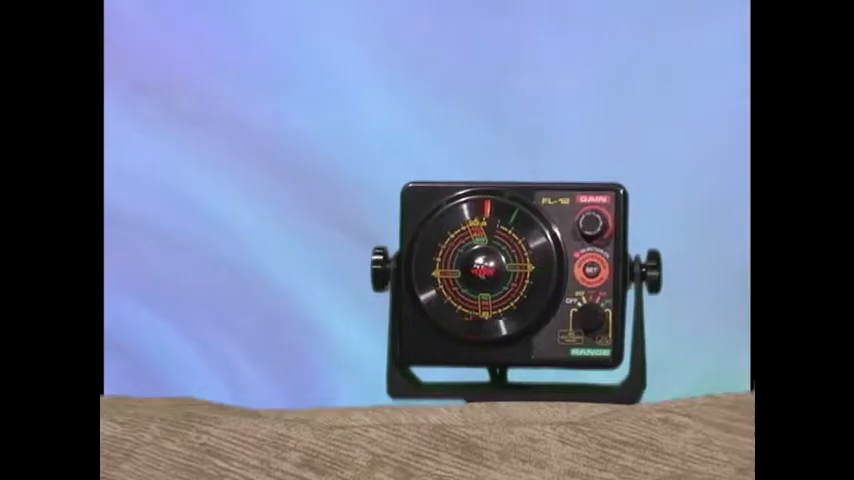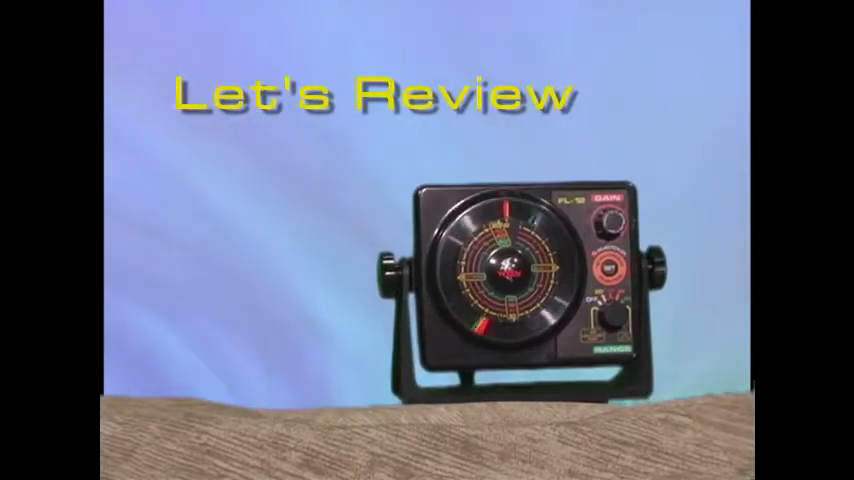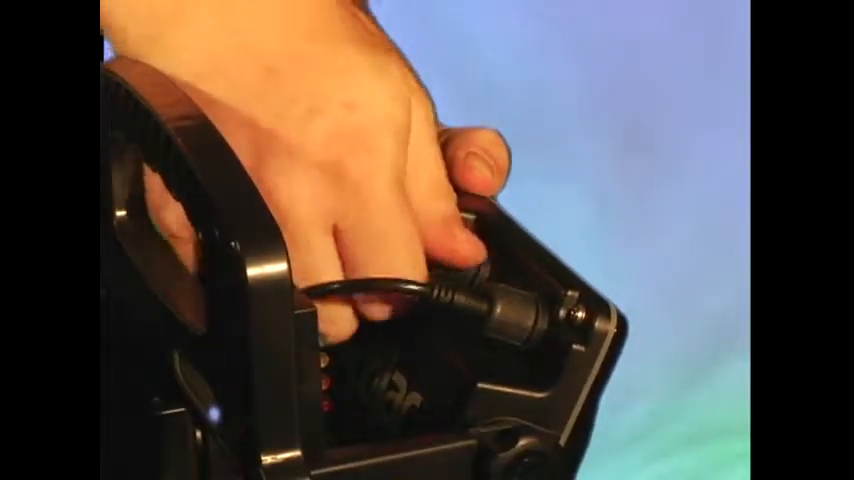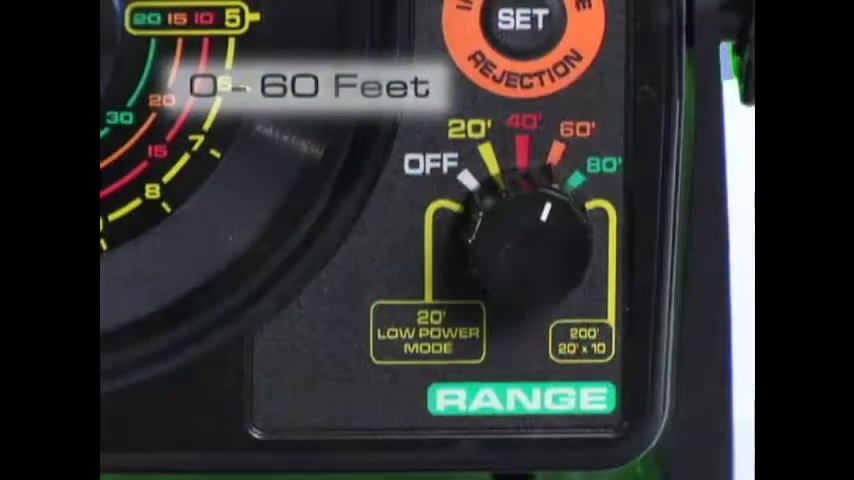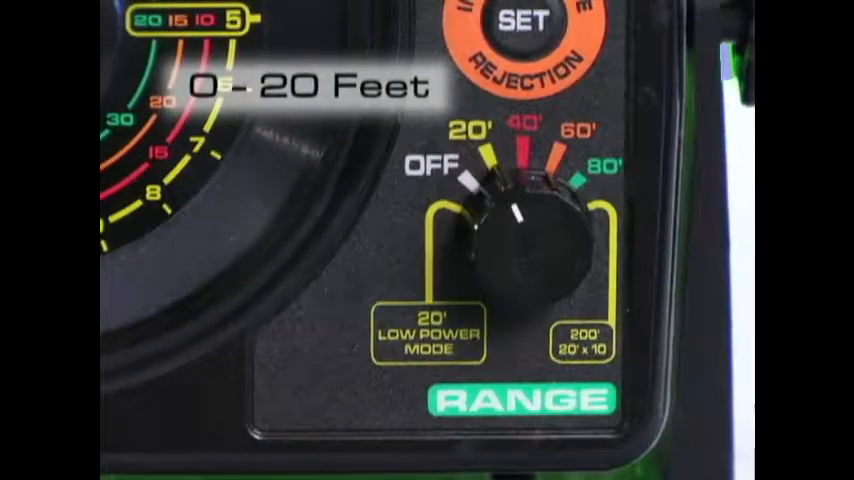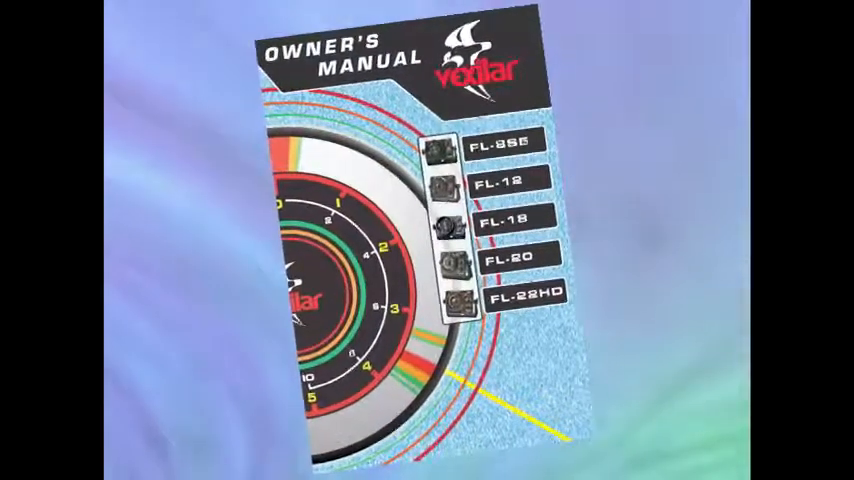Your new Vexilar flasher is sure to give you many hours of great fishing fun. Just remember these basic steps we've talked about today. Battery. Make sure you have a full charge and good connections. Transducer. Make sure your transducer is in good condition and properly connected. Gain. Keep the gain low. Only turn the gain up when you need to. Range. Always use the shallowest range you can for the best resolution. And remember to check your Vexilar Owner's Manual for more insightful tips.